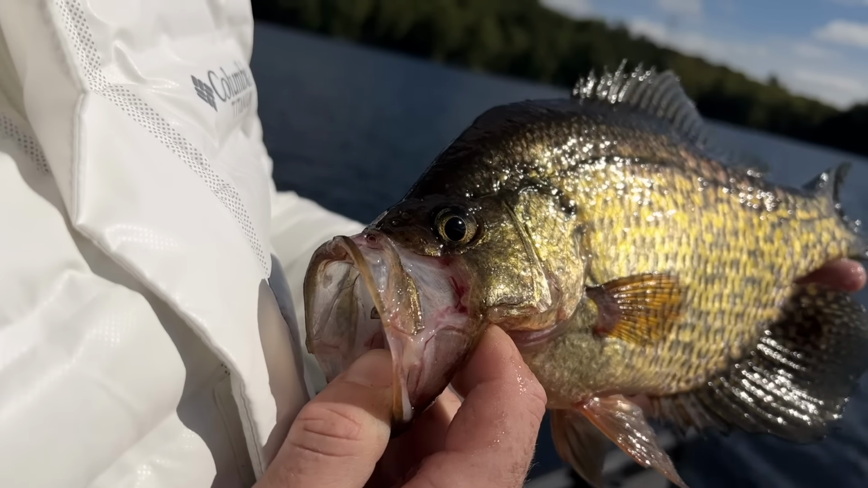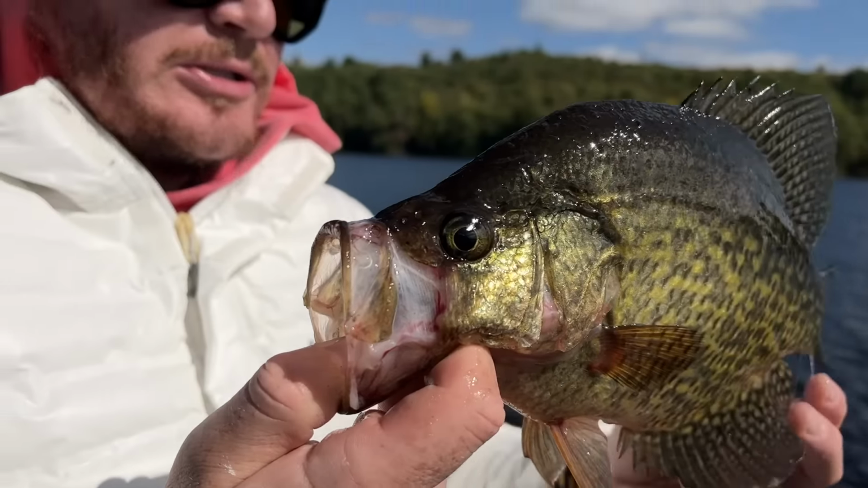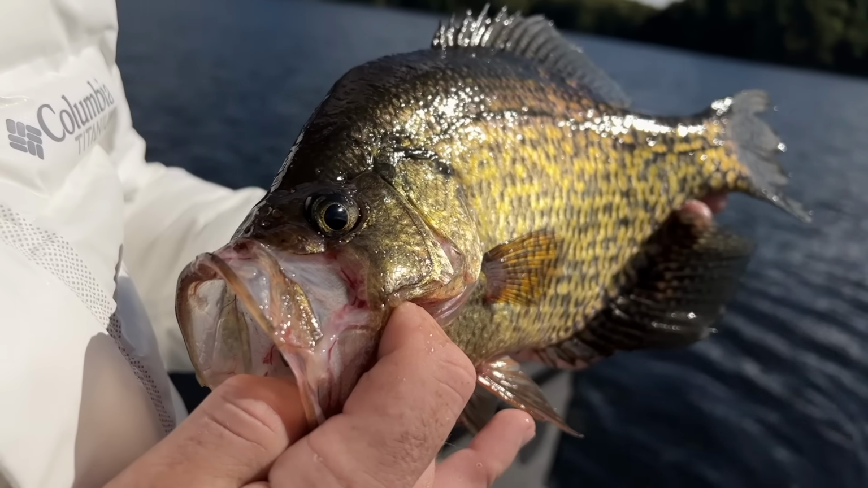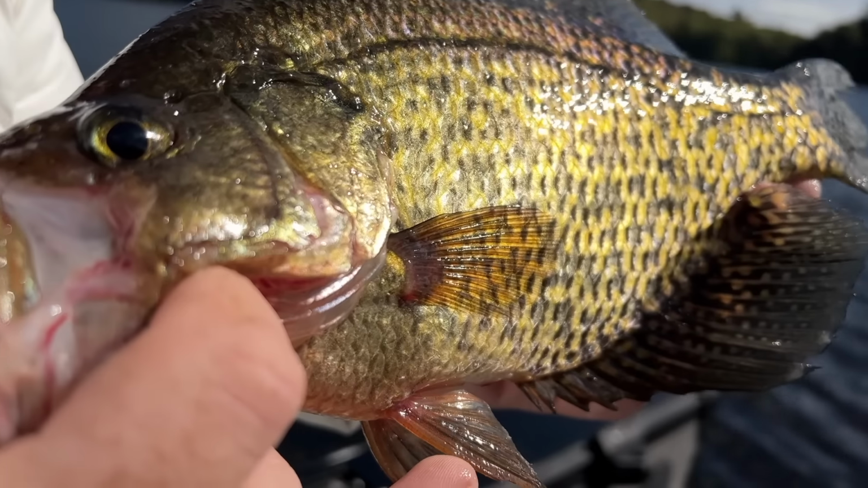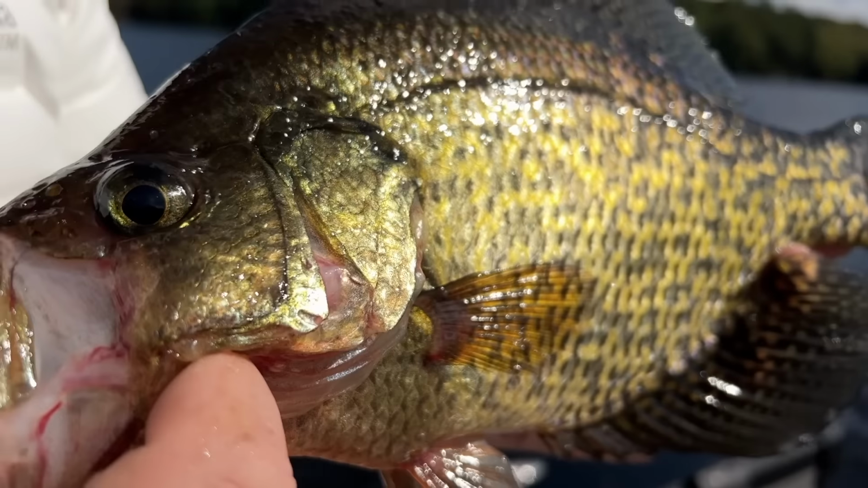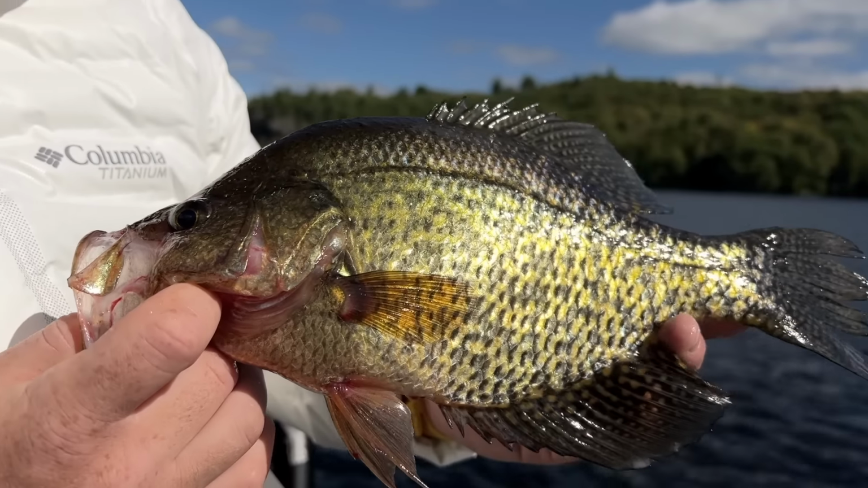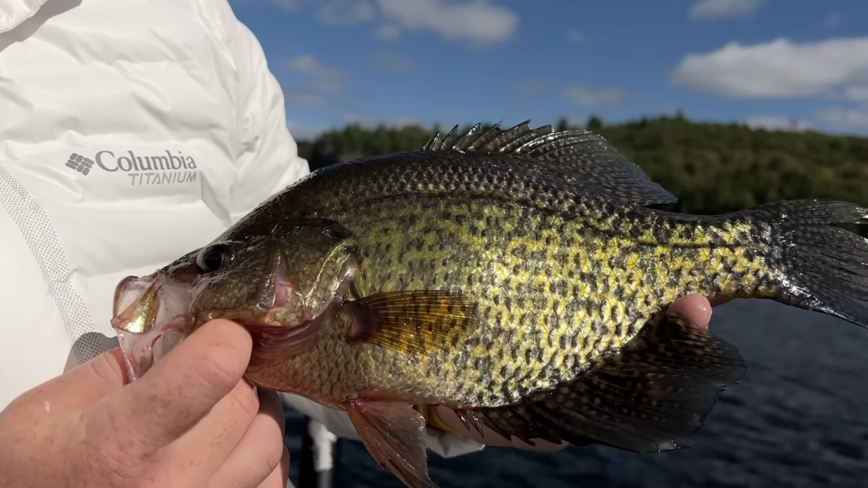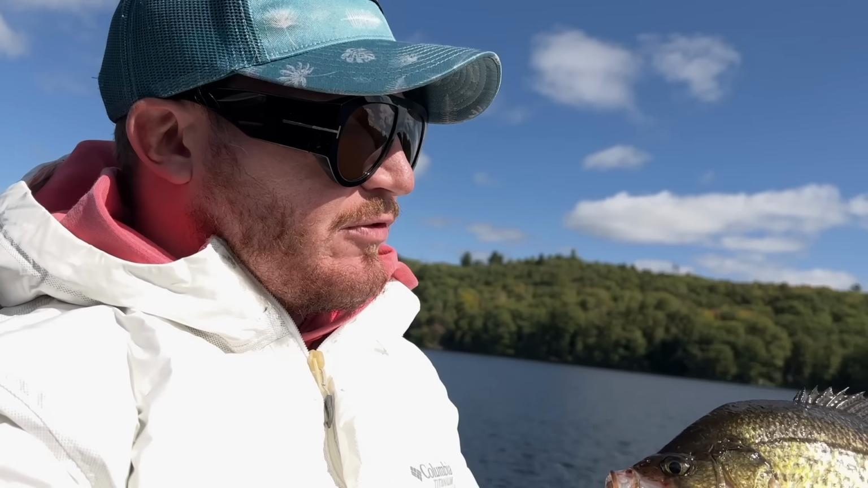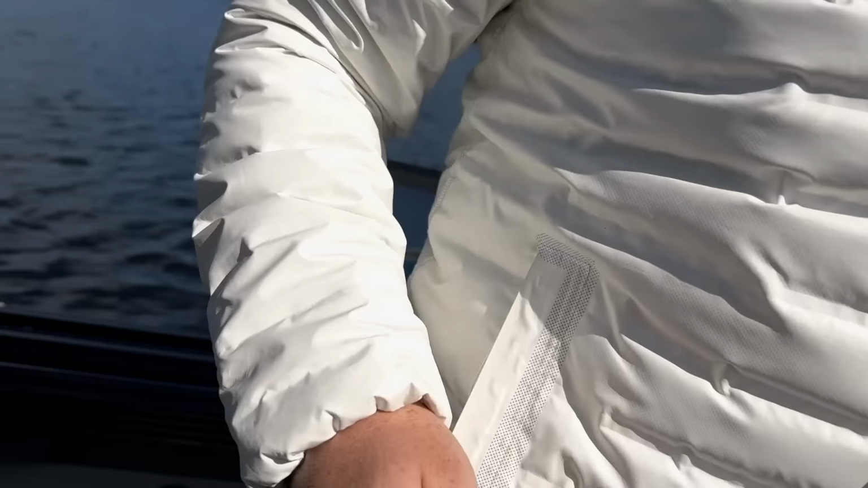Another beautiful crappie. This one's only about 10 inches, but still excellent table fare, beautiful color pattern. You can see their fins are a little bit red. They look like a lake trout's fins in the fall before they spawn. They turn to this reddish color. And this crappie is a little more gold than the last one we caught because in the back bays here, the water is darker, so it does affect the color of their skin. Hopefully we found a big school so we'll be able to get a lot more in a short period of time.